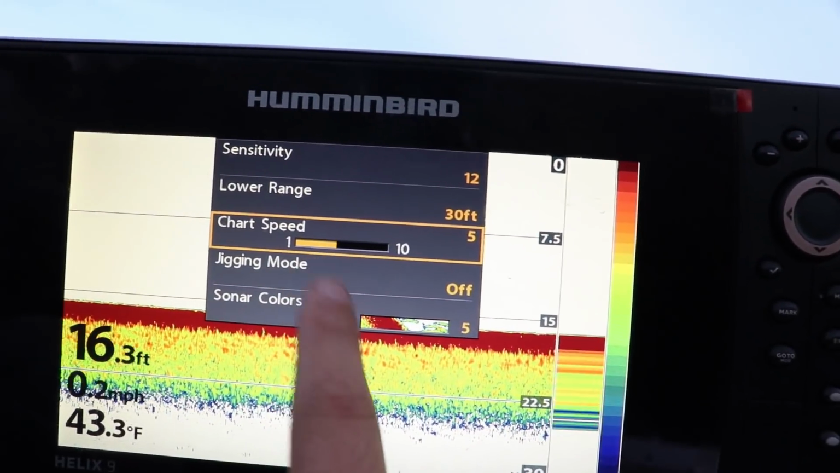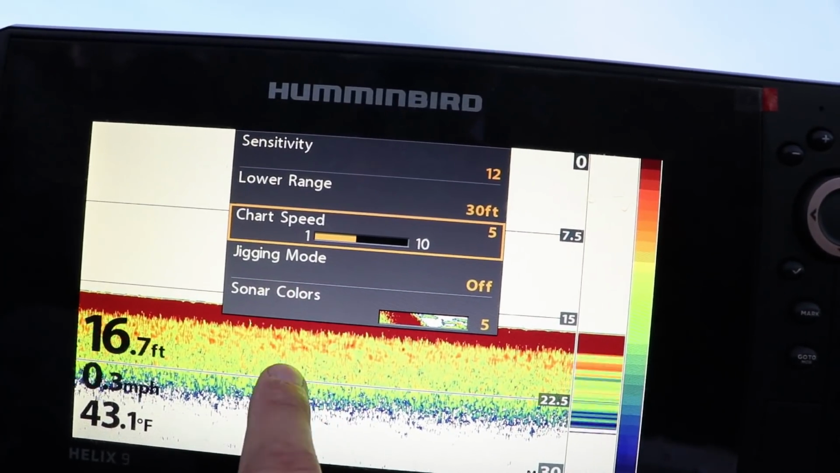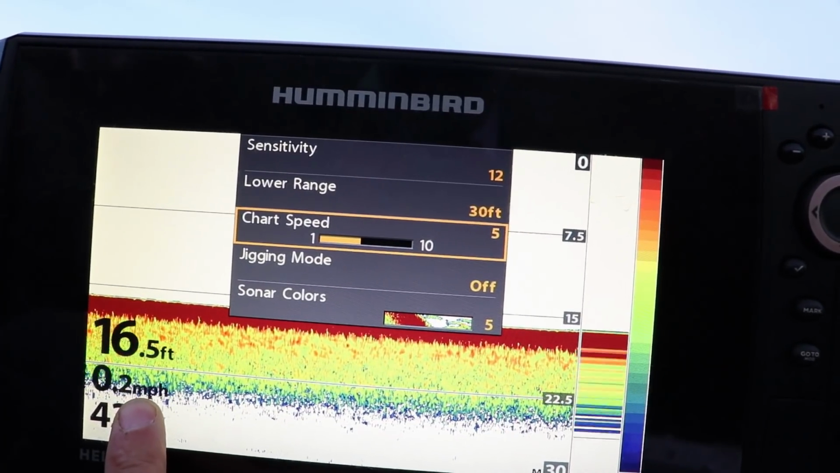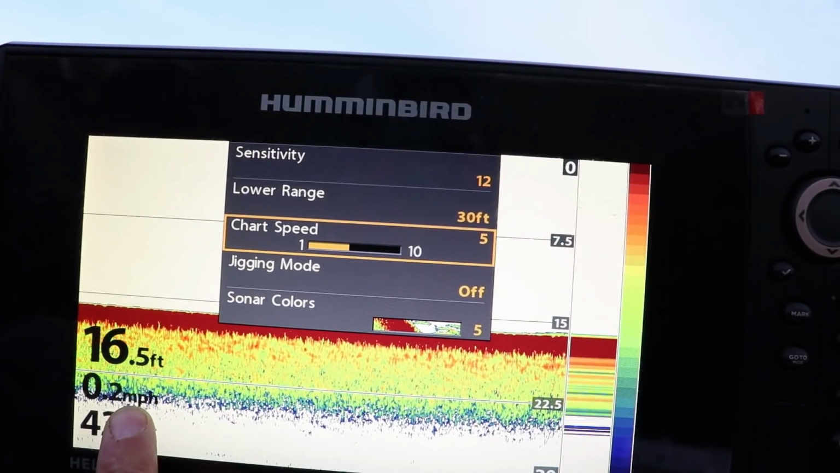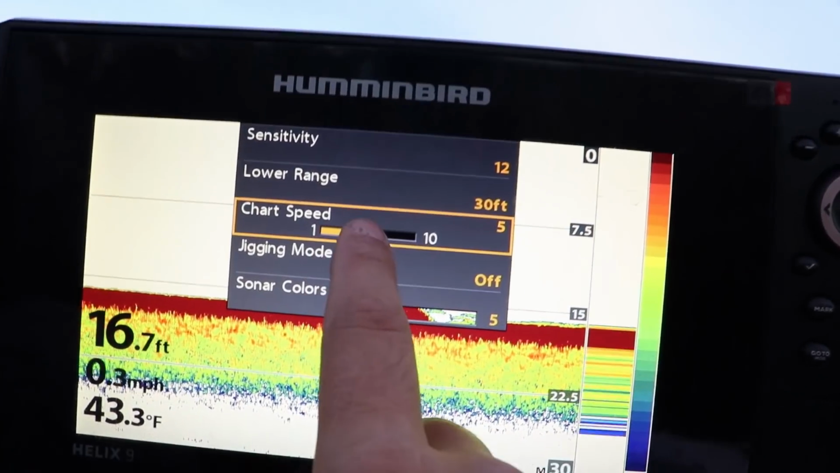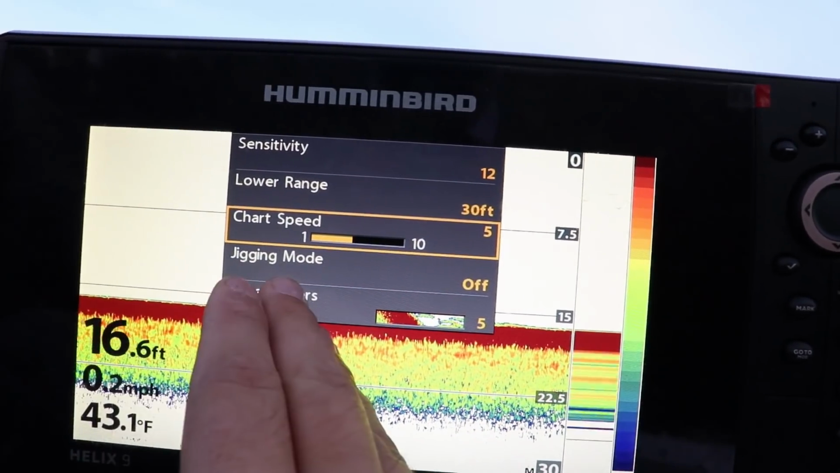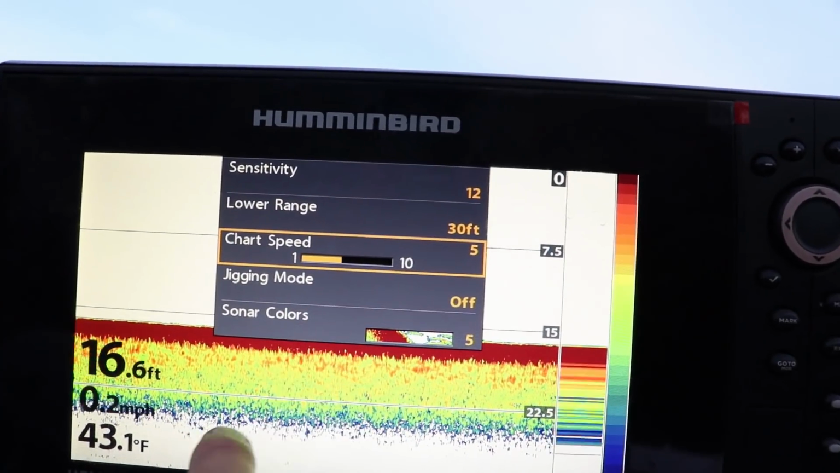But on the Humminbird website, they say to match your trolling speed. I'm not going anywhere right now, I'm just drifting, but normally I troll about 2.5 to 3 miles an hour, so I set my chart speed to 4 or 5, okay? Match it or round up by 1.5 miles an hour.